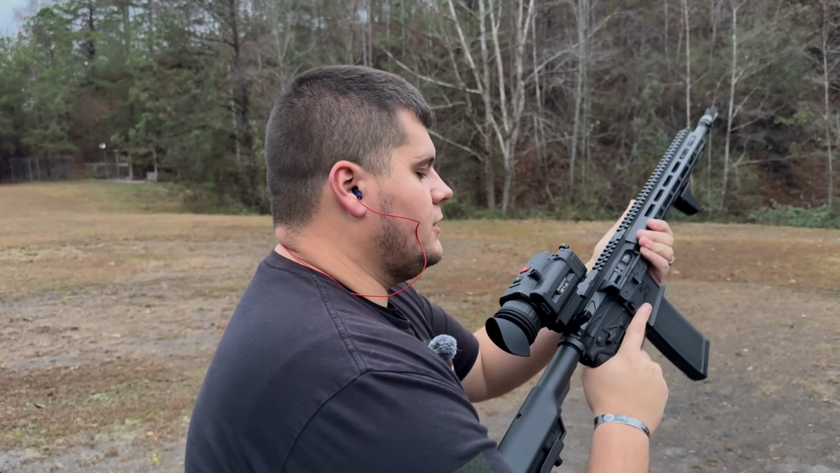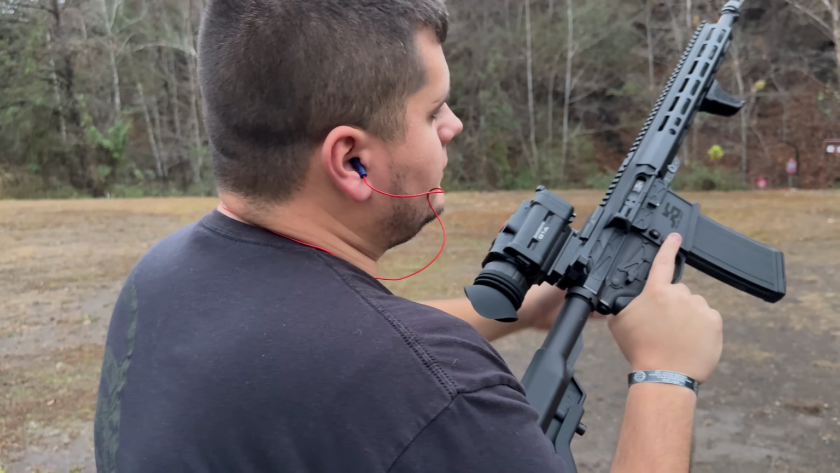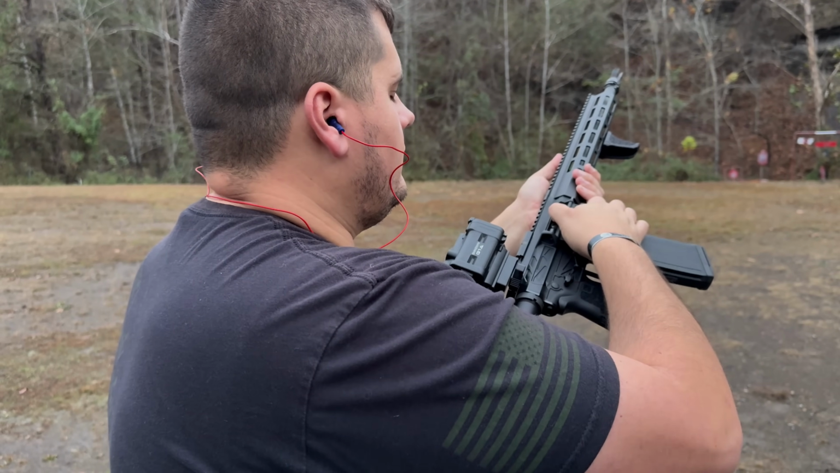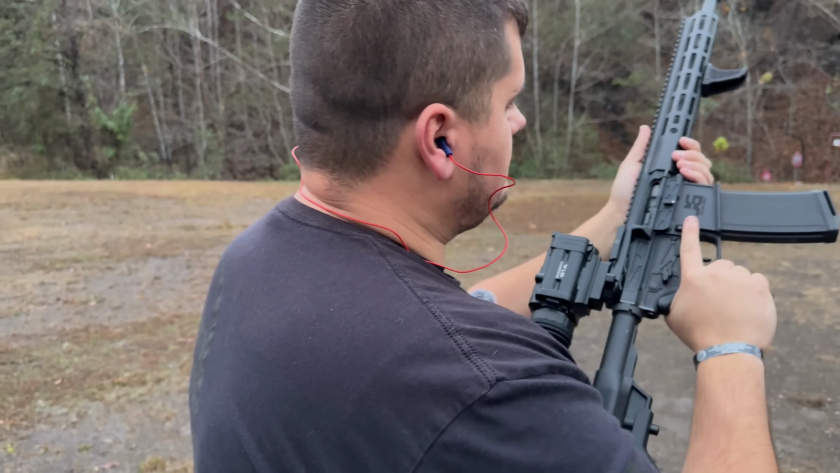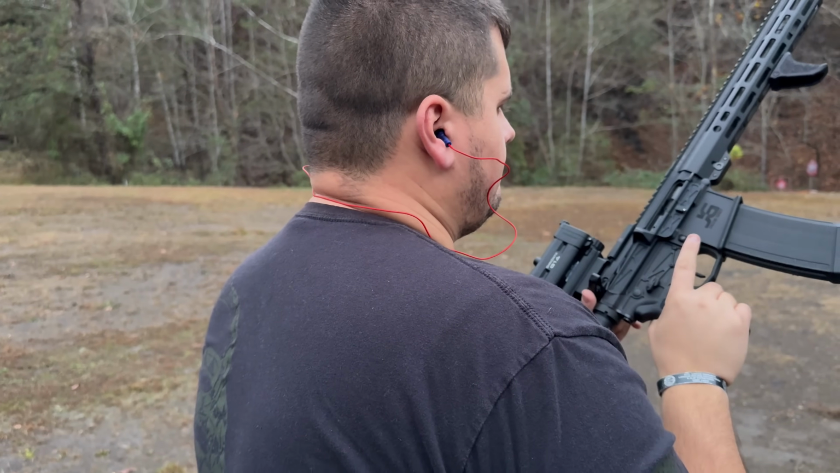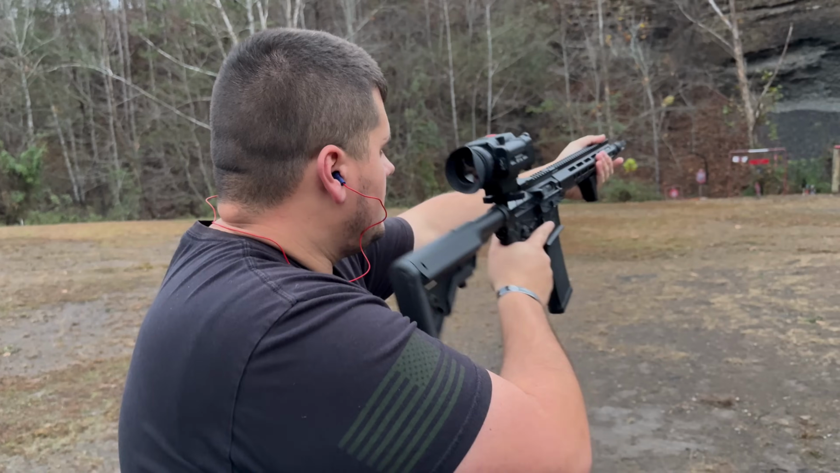So let's go ahead and put our ears in. Load it up here. There we go. I can get it to go in battery anyway. Short stroked it. I think it's in battery. Yeah. Alrighty, so let's go ahead and take a few shots.